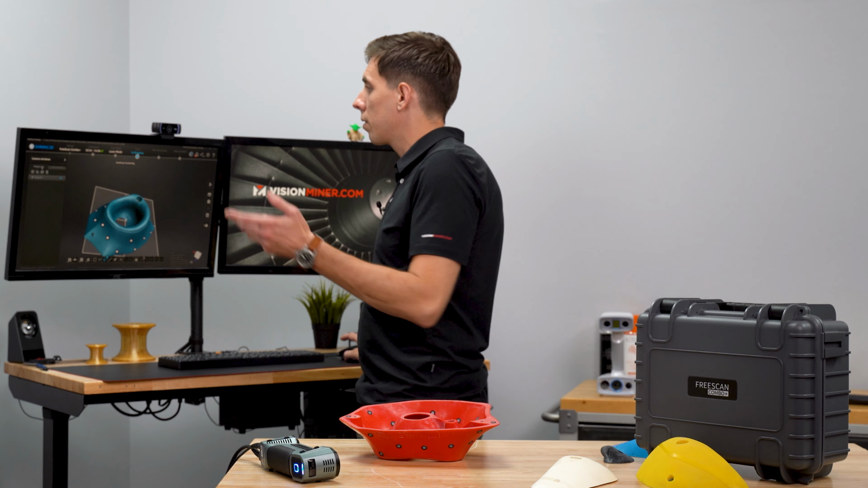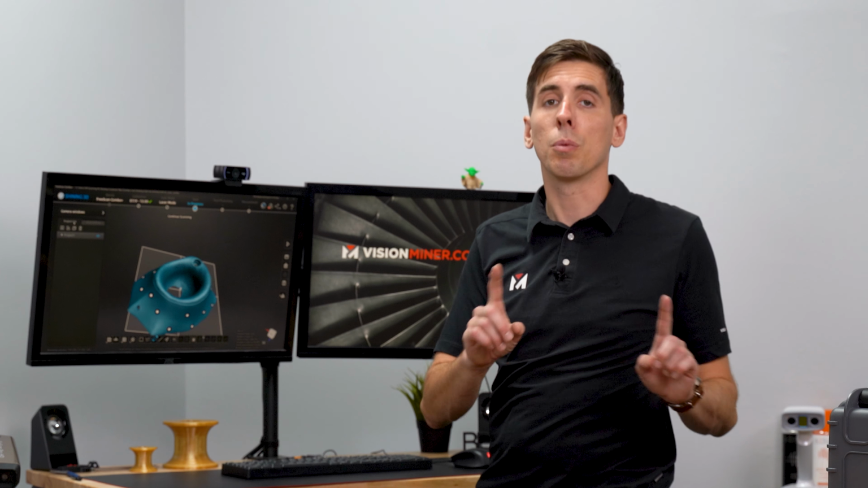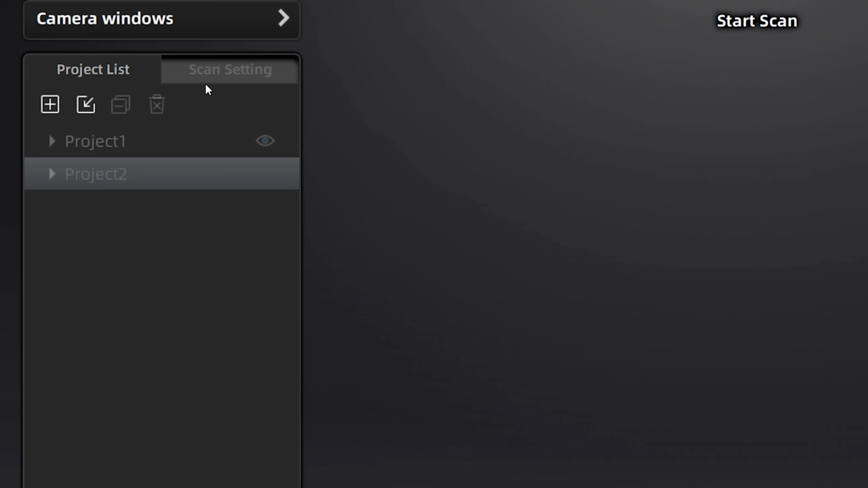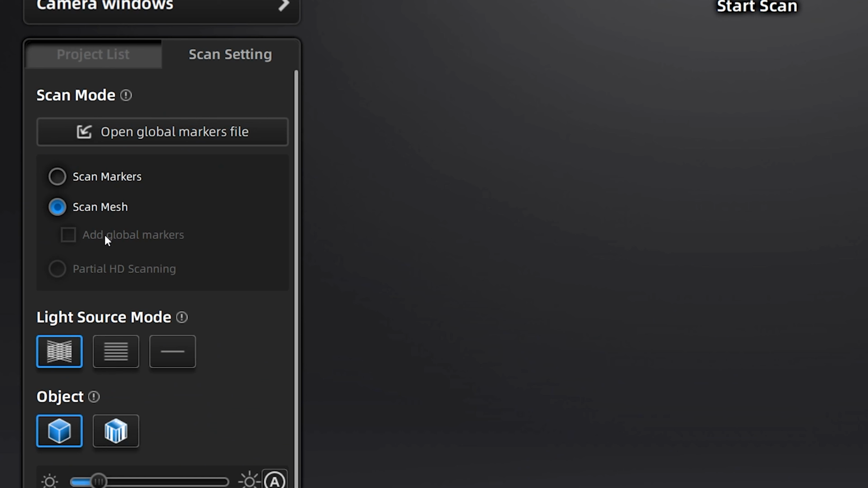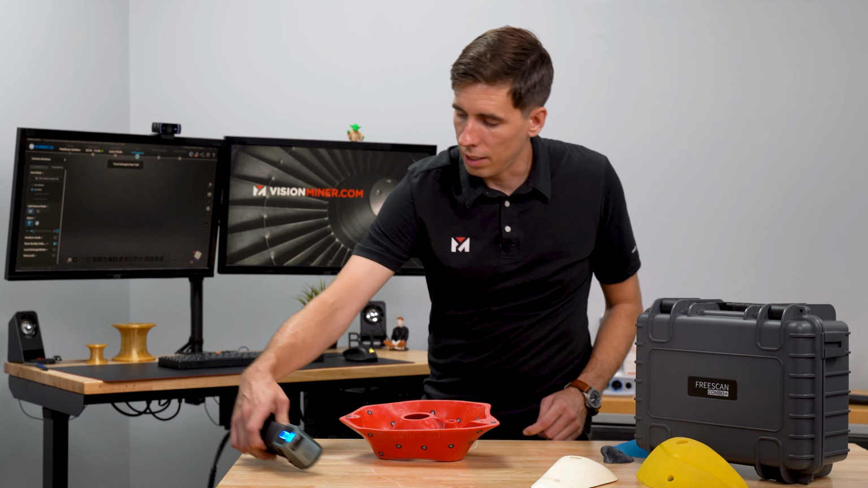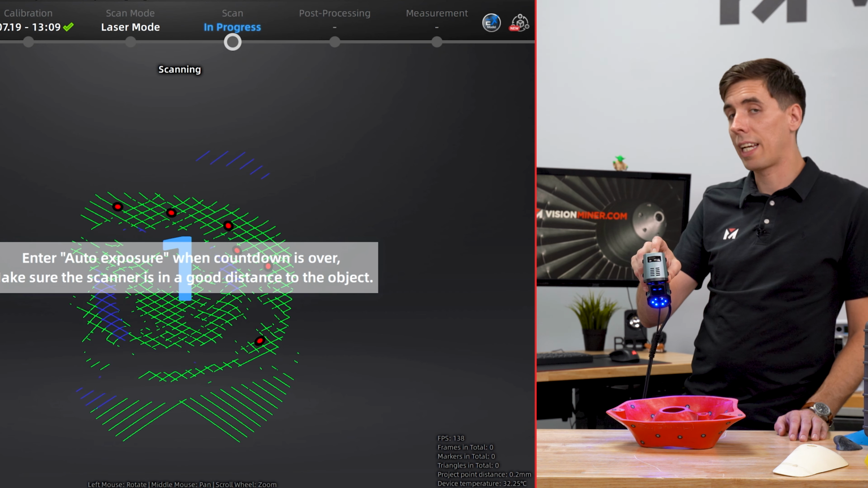So I'll come back here, create a new project. It'll be a blank canvas. We'll do our scan, and then we'll align the two. New project. Scan mesh. Got everything set up. Auto exposure. Local enlarged view off. And let's do it. I'll hit the button in the middle, and we'll get to scanning.